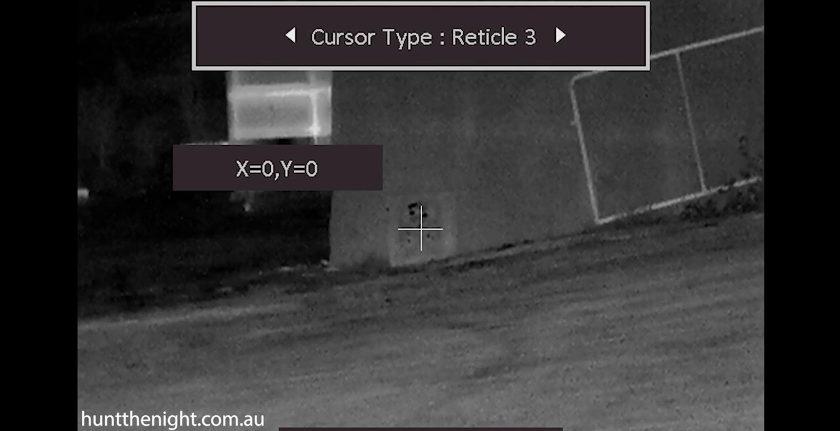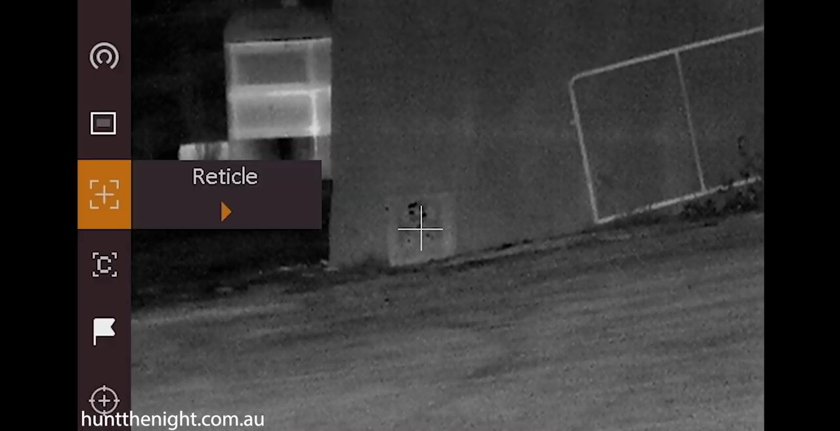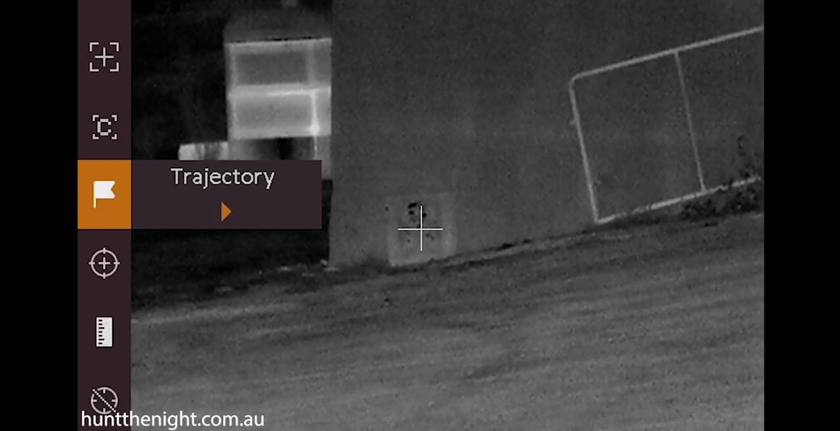Now, as you can see here, I've got a reticle and it's 0 and 0. I'm going to go ahead now and take my 3-shot group. And I've shot to the bottom left-hand corner, a little black dot down there. I'm going to go now into trajectory.